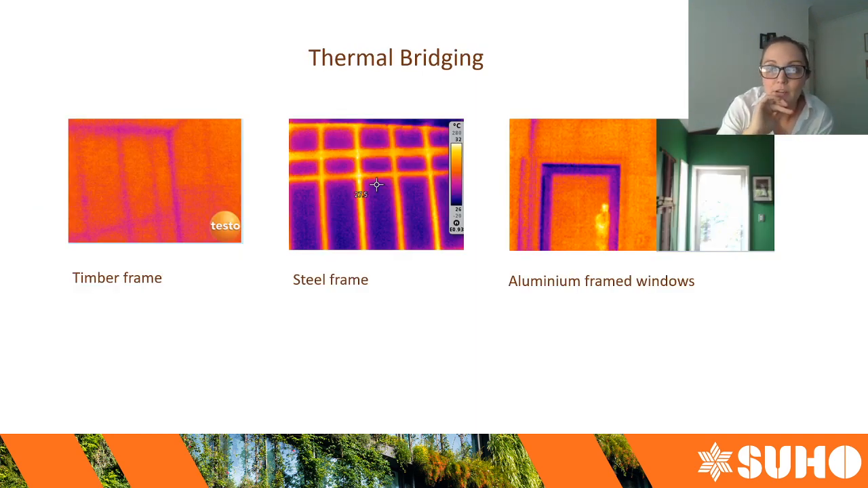Thermal bridging is another issue related to thermal comfort. So this image here is a timber frame. You can see the studs through the plasterboard. So you've got some reasonable thermal bridging issues here, but this is a steel frame, and if you've seen one of my presentations before, you will have seen this image. The steel frames really light up quite brightly. Unless there's a thermal break in there, you're getting heat and cold transfer directly from outside into your house.